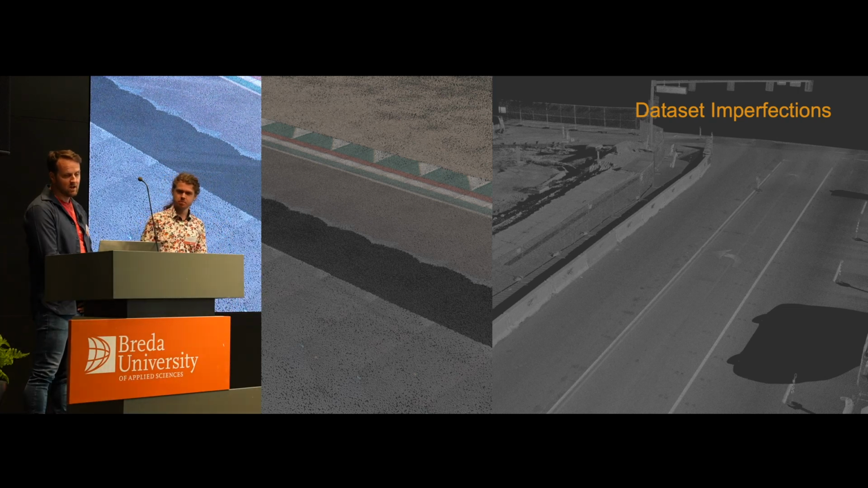Yeah. We can't control when we scan. We always scan a circuit. Sometimes it is a private circuit, where we can get access to it and it is a bit more of a controlled situation, but other times we can't. It is a publicly accessible location. So yes, we have imperfections of parked cars or people, all this sort of data that we don't want.